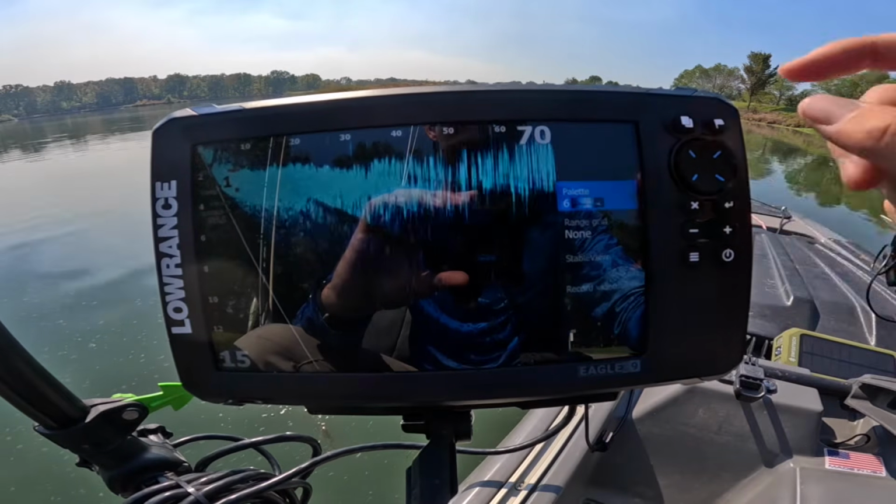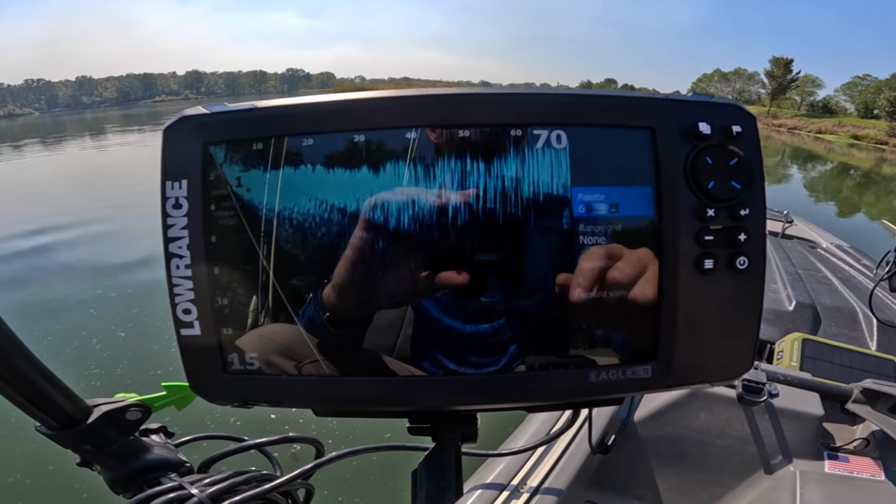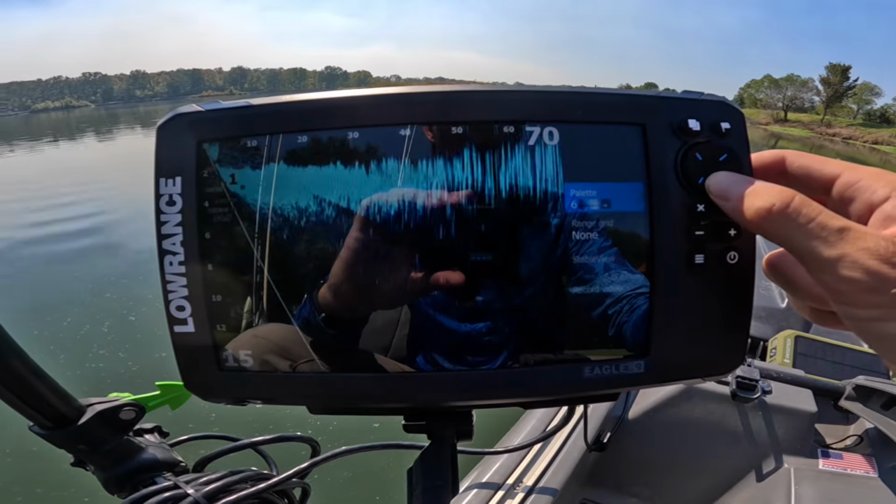Go down to more options. The only palette that I use is going to be the blues. There's a turquoise and there's a dark blue. Those are the only two that I use. They just look better in every condition. Cloudy, sunny, it shows up better. I can see everything a whole lot better.